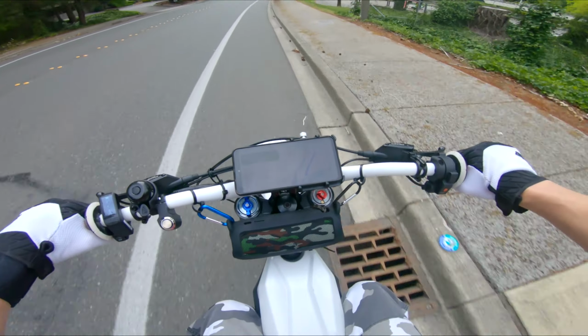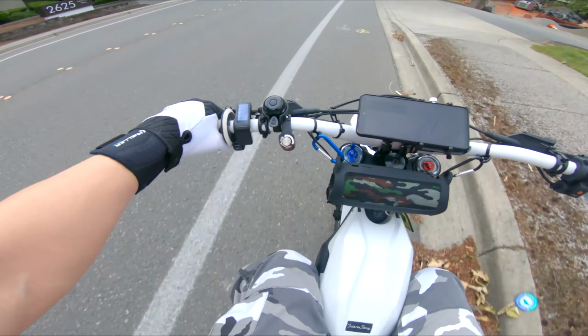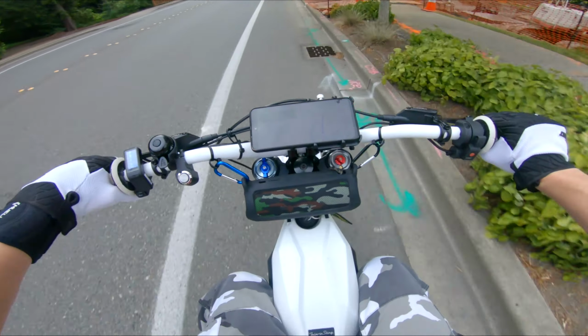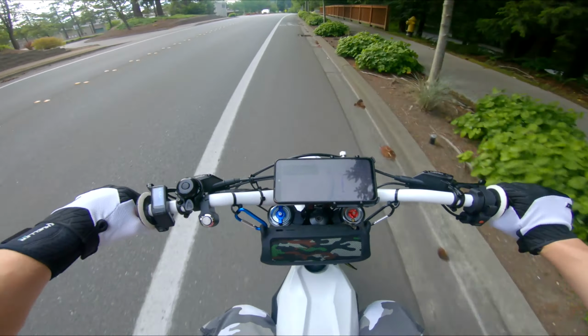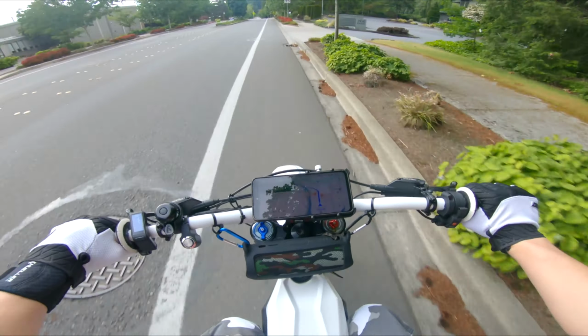In eco mode, just trying to save battery. Sure, I'll hit my max speed of 28, but a lot of the time I'm cruising at like 18, 20 miles an hour or something. First of all, it's not like I'm doing that everywhere. But second of all, who hasn't tested their top speed, right?